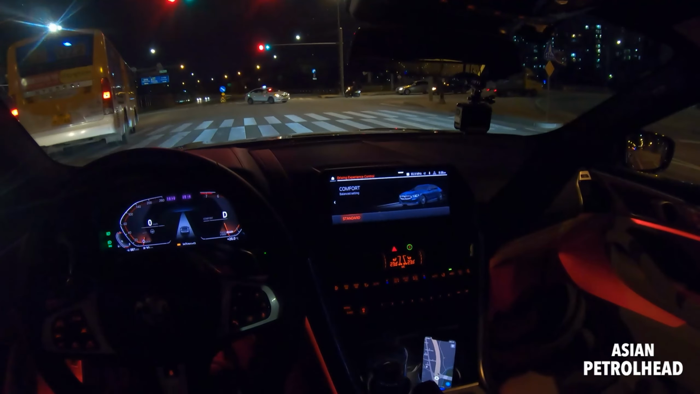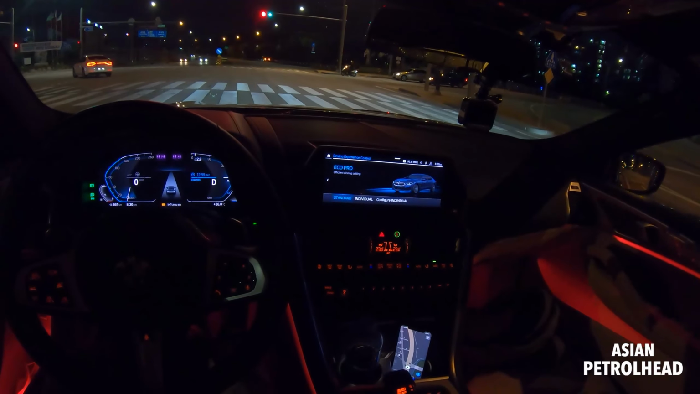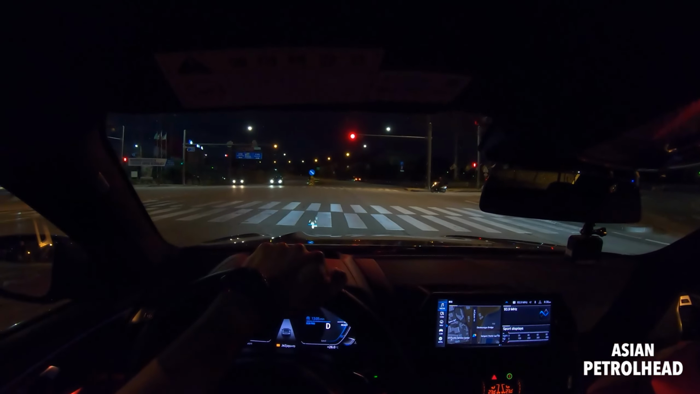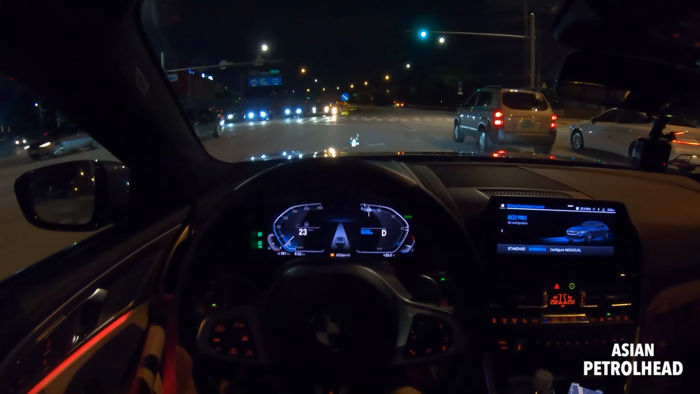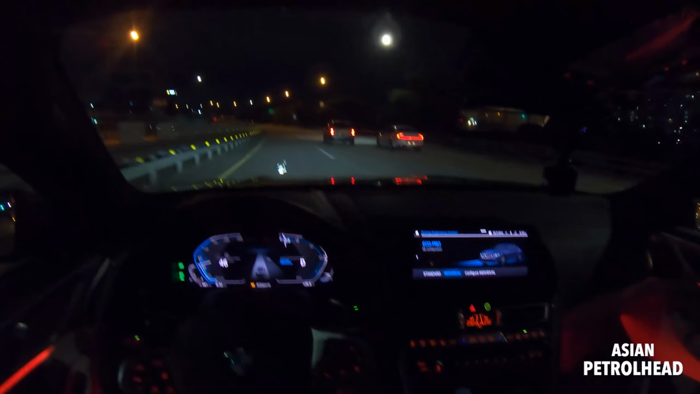All the drive modes actually really change the behavior of the car. When you do change the drive mode, the gauge cluster also changes. So why don't we start with Eco Pro?